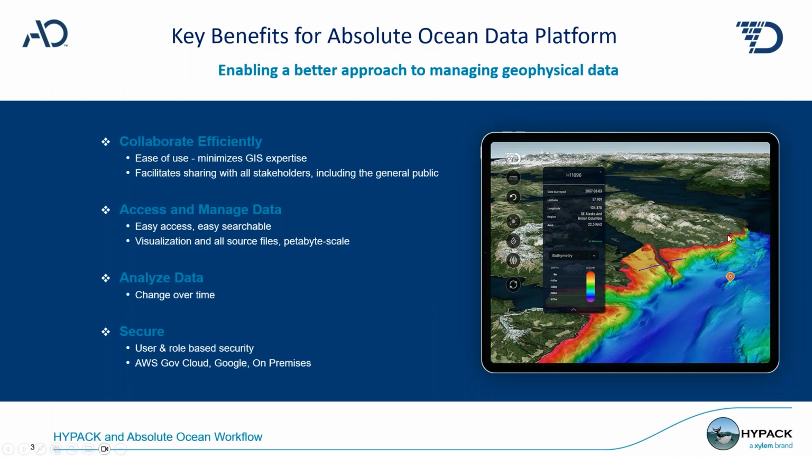Thank you so much, Jerry. So TerraDepth's overall goal is to provide ocean data faster, greener, and cheaper. We build robots, we collect data, and we have software. So Absolute Ocean basically allows you a better approach to ocean data management.